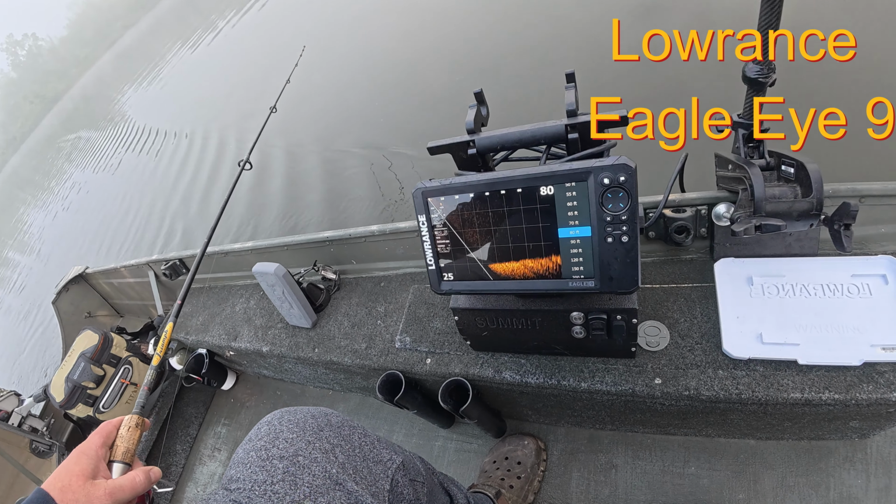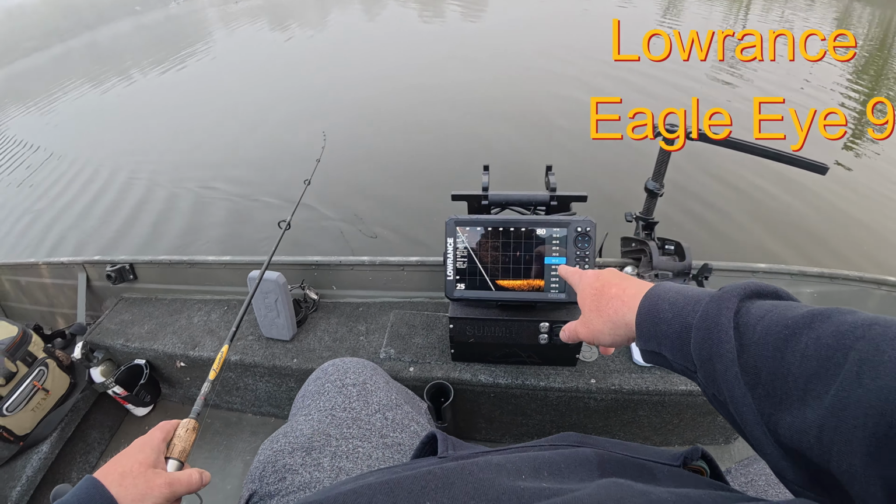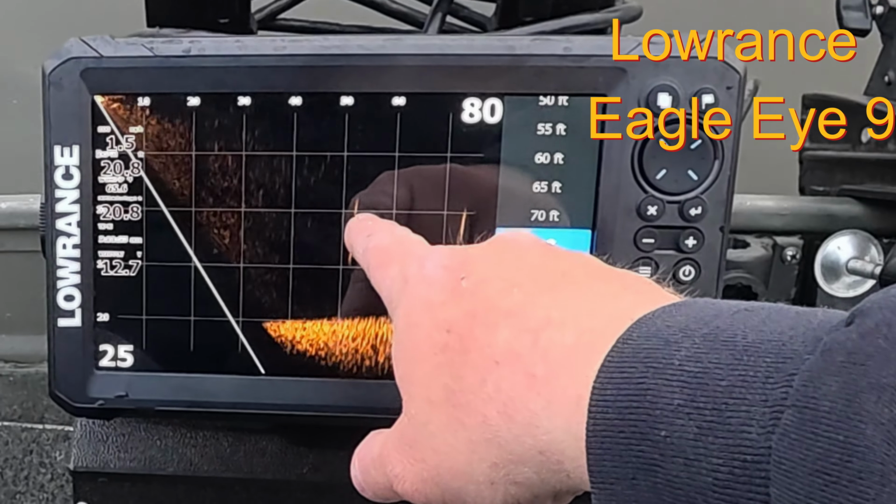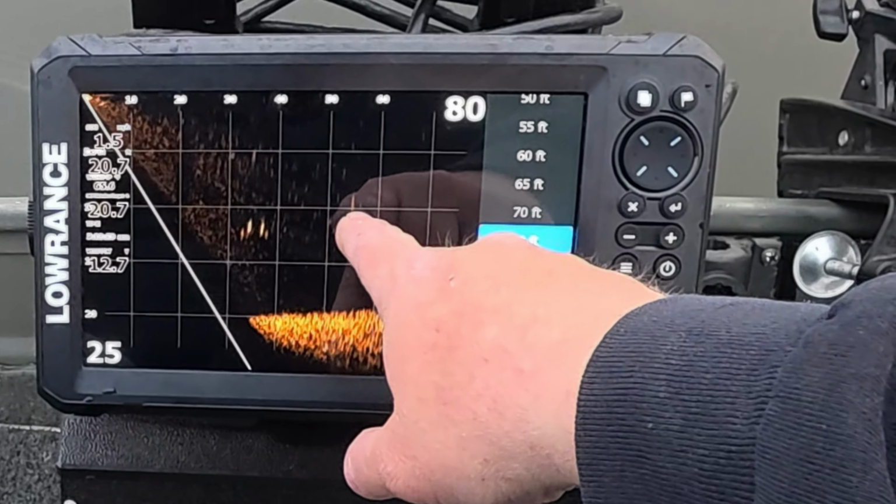Well, behind the boat is where I have my transducer pointed, and if you look right here, you can see this little line. Watch when I move my rod. See that? That's the lure that I'm trolling. It's diving 10 feet down.